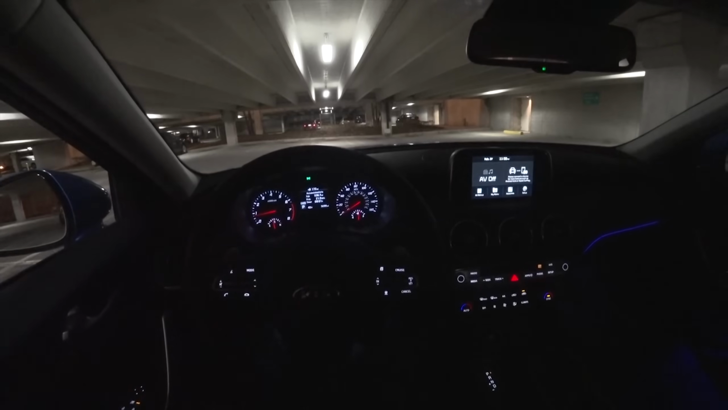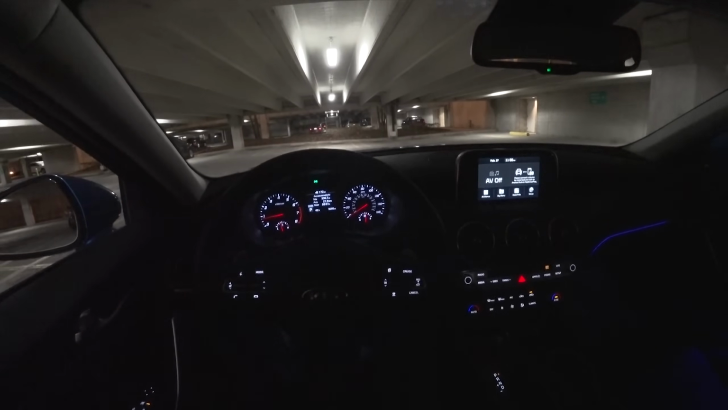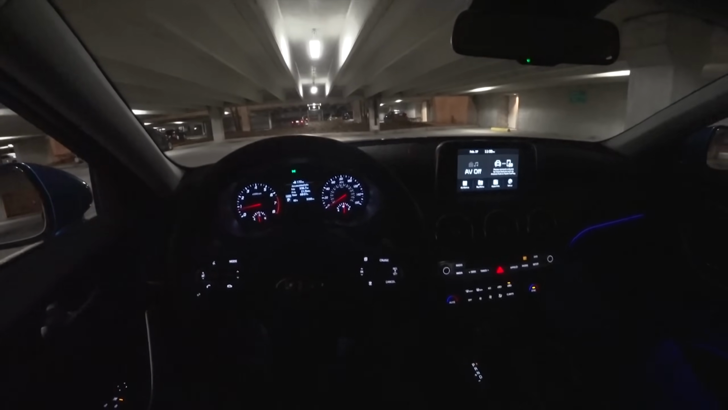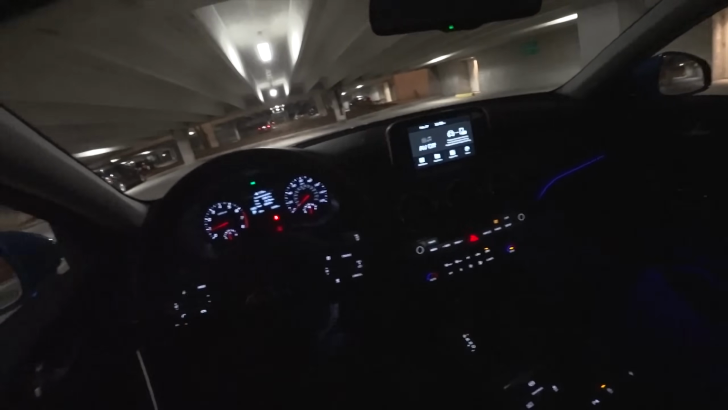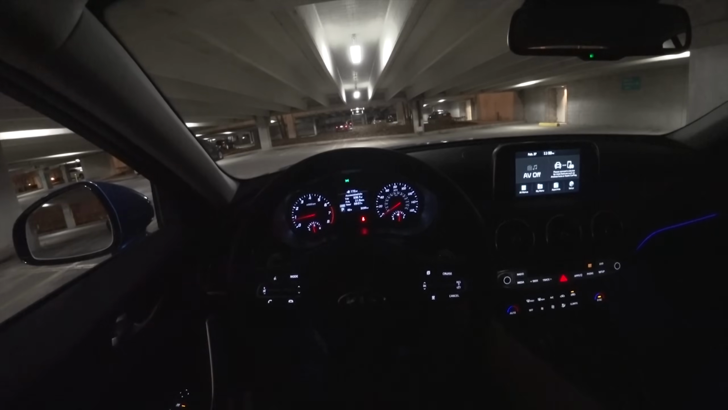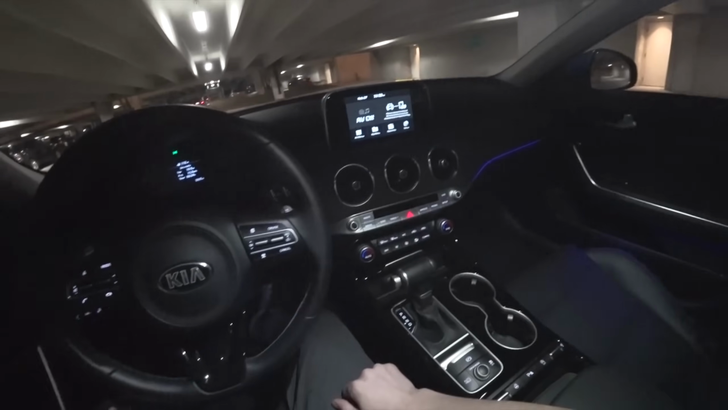I will be trying to get a Kia Stinger GT pretty soon, actually. I assume I'll be able to get one because now that it's springtime, things are warming up. They're going to start bringing rear-wheel drive fast cars into the fleet. And once we don't have any more snow here in Michigan, that's when it happens.